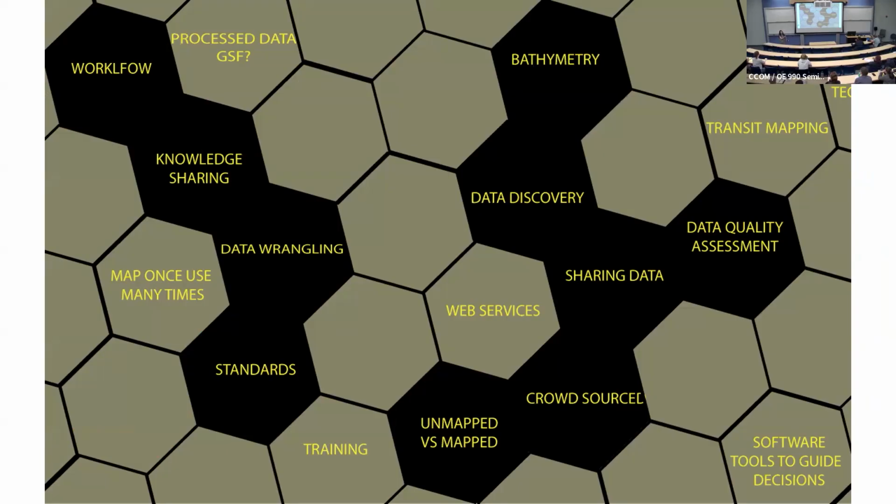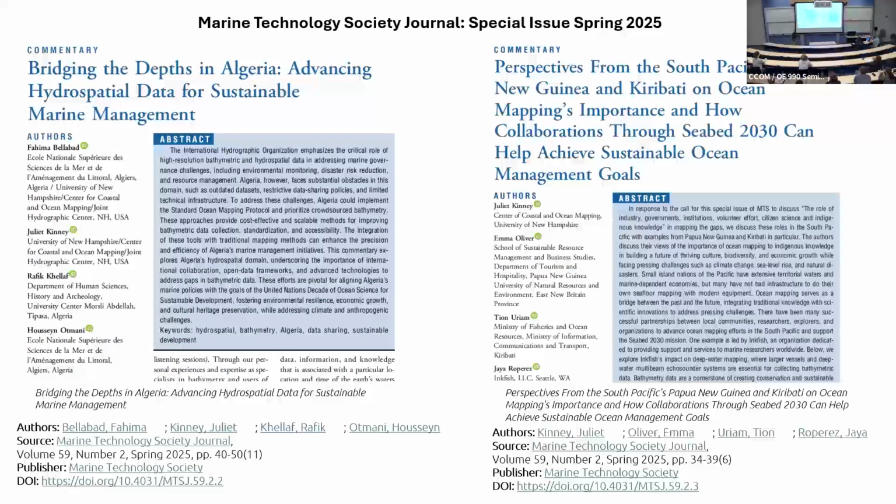You could have 5 million talks about any of these topics. But some of the things we've talked about and worked with people on in the past year is the interest in mapping the gaps in ocean mapping. The Marine Technology Society Journal had a special issue that came out in the spring. Technically it was August when it came live, but it's dedicated to ocean mapping and figuring out how to fill the gaps in ocean mapping.